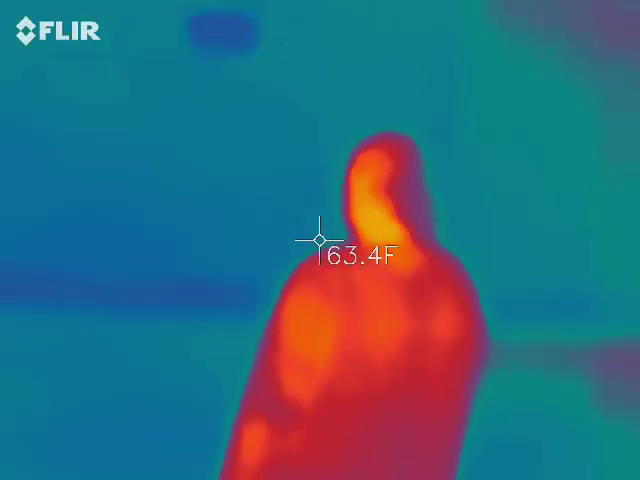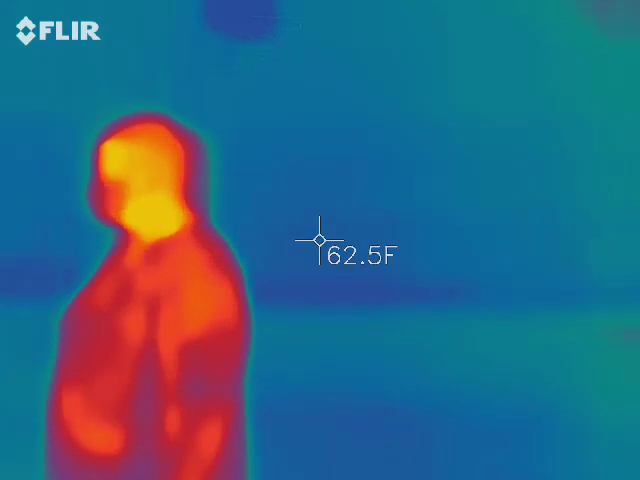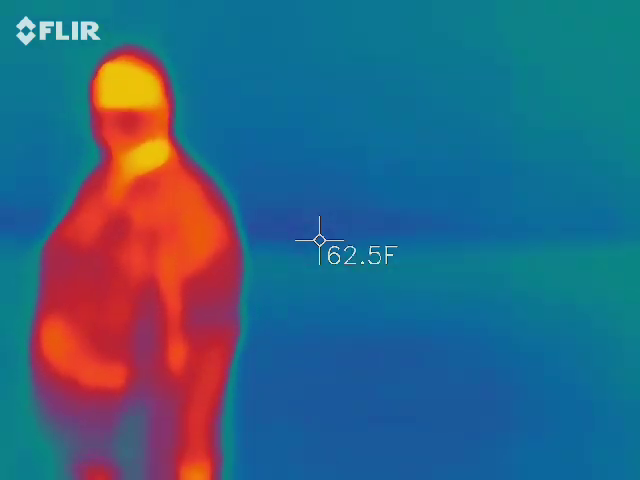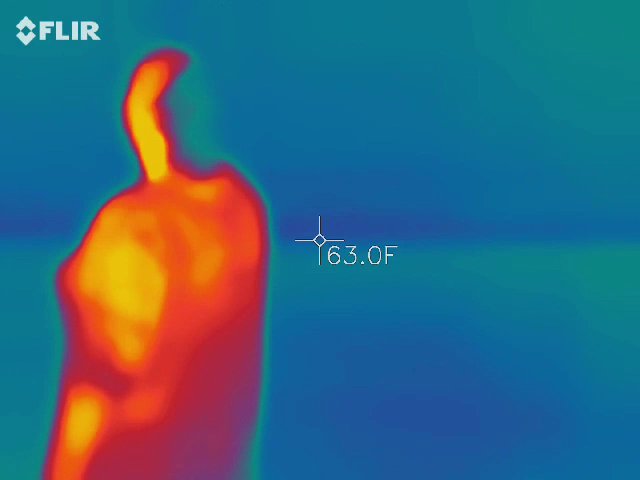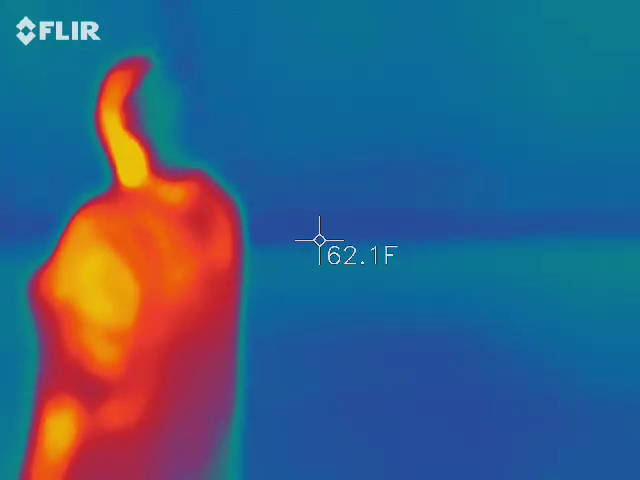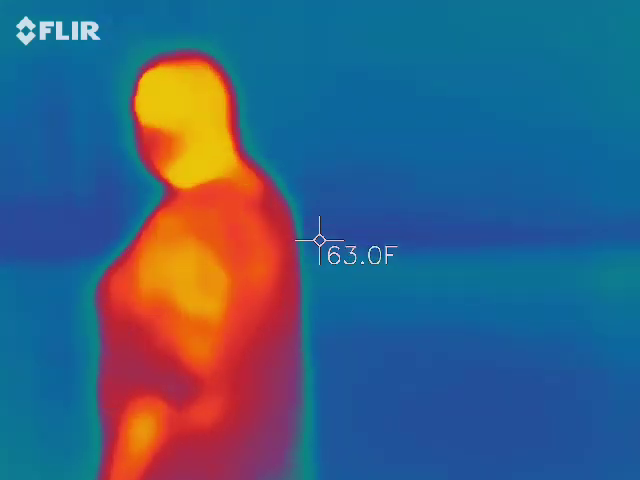You're only going to need to do it if you see something very cold, abnormally cold. Well, it's at 61 degrees. If it goes below 60 something, 60's fine. 57. Go down to the bottom, where it almost touches the ground. That's 63.